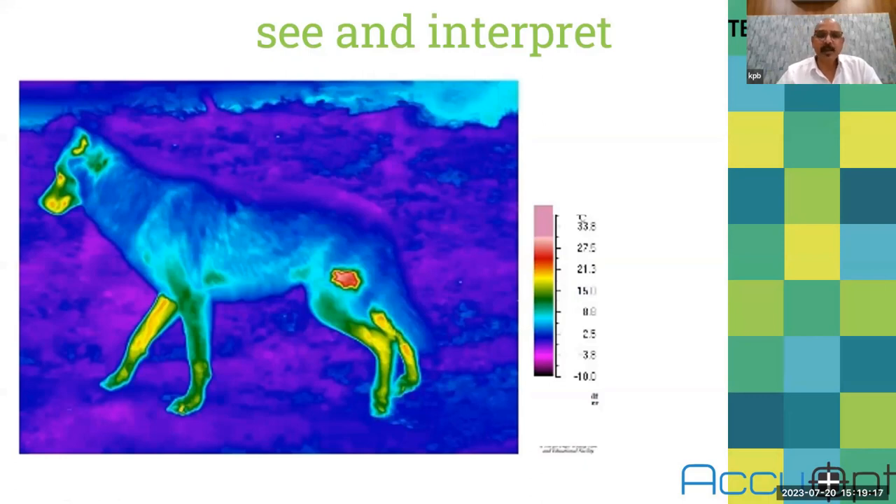So you can see that the black color represents minus 10 degrees centigrade, and the temperature increases. You can say the red color is somewhere around 30 degrees. Blue color is somewhere around 2 or 3 degrees Celsius. So this is the palette which gives an indication of temperature.